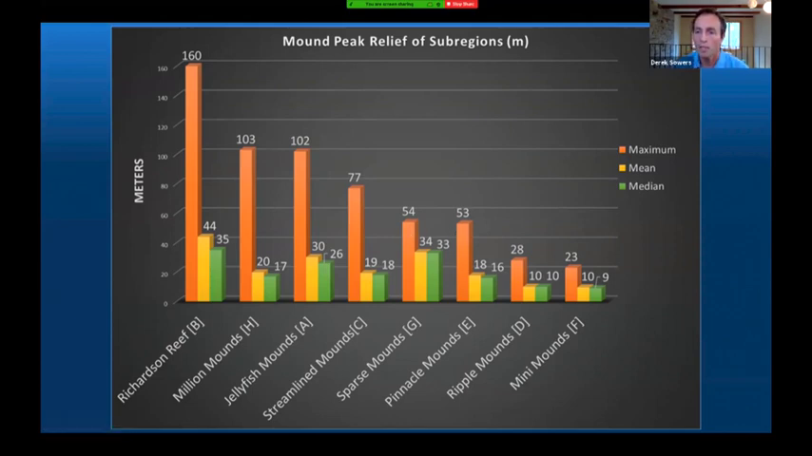When you look at the mean and the median relief numbers, which are probably more meaningful, you can see that Richardson still has the highest value, so 44 meters as an average and 35 meters of relief as the median value. You can see that this is followed by sparse mounds. So even while sparse mounds does not have a great number of mounds, the mounds that are present are on average some of the largest in the region. And these mounds are currently located outside the coral protection boundary.